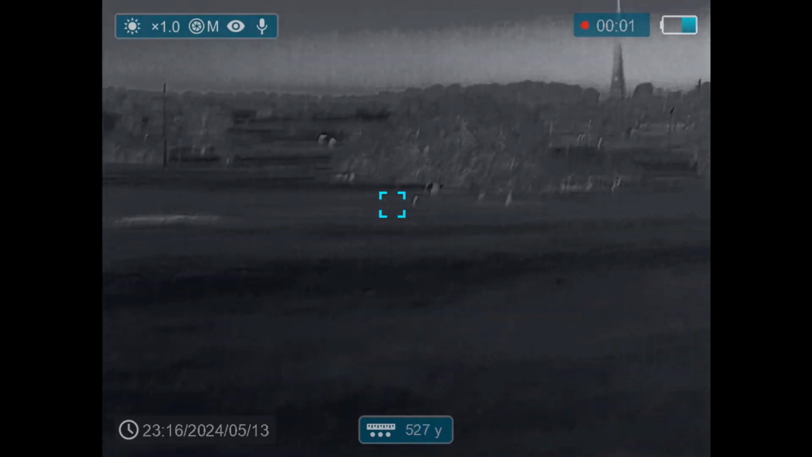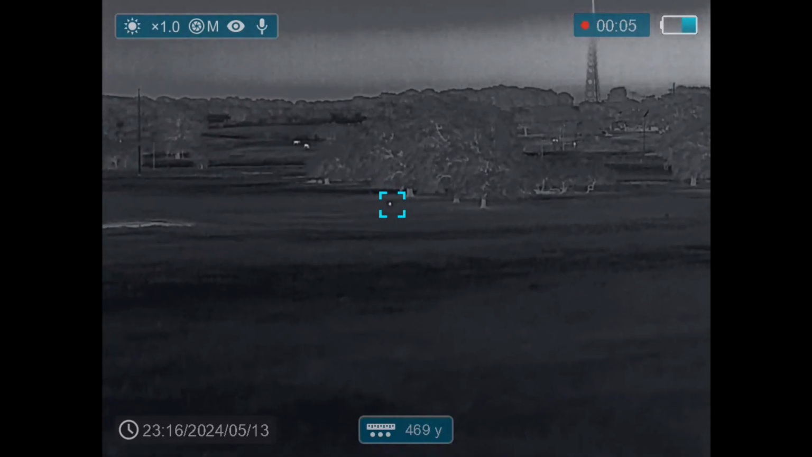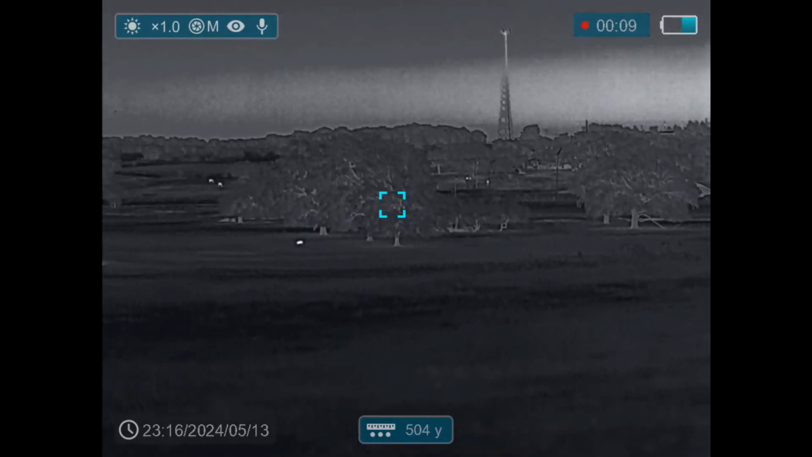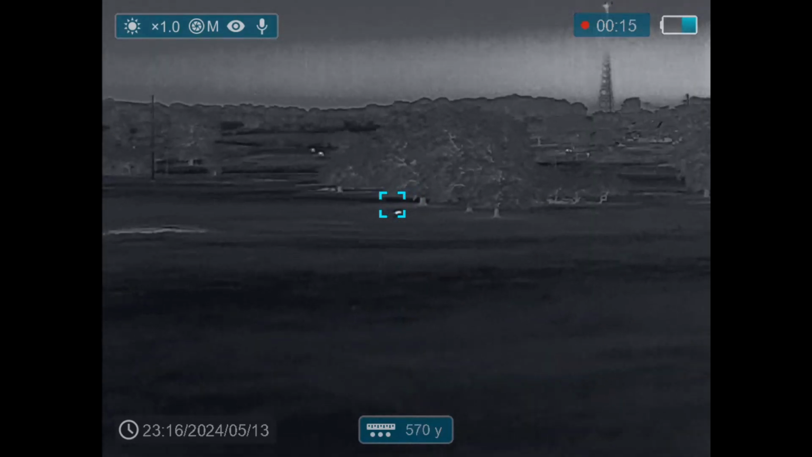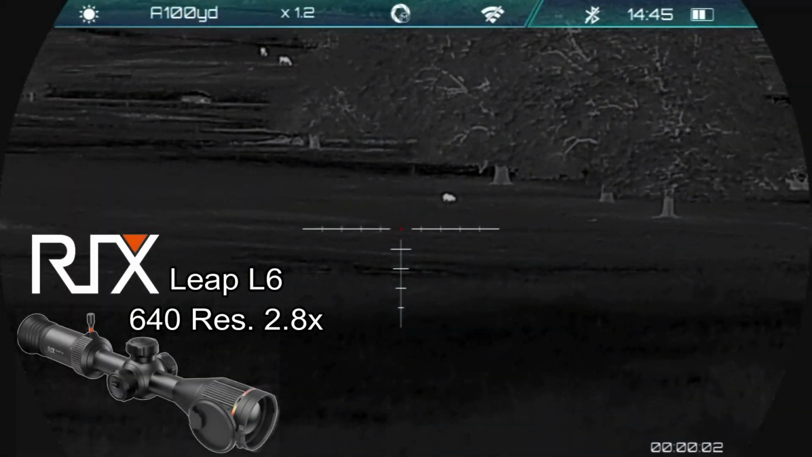And so these next few clips are just me moving up incrementally, ranging the hog, figuring out how I'm going to make my approach on it. The dark spots that you see in the ground are all wet areas, and by wet, there's surface flow of water over these areas, and it tends to be kind of noisy, and I'm trying to meander my way around the wet areas, and it's just not working out.